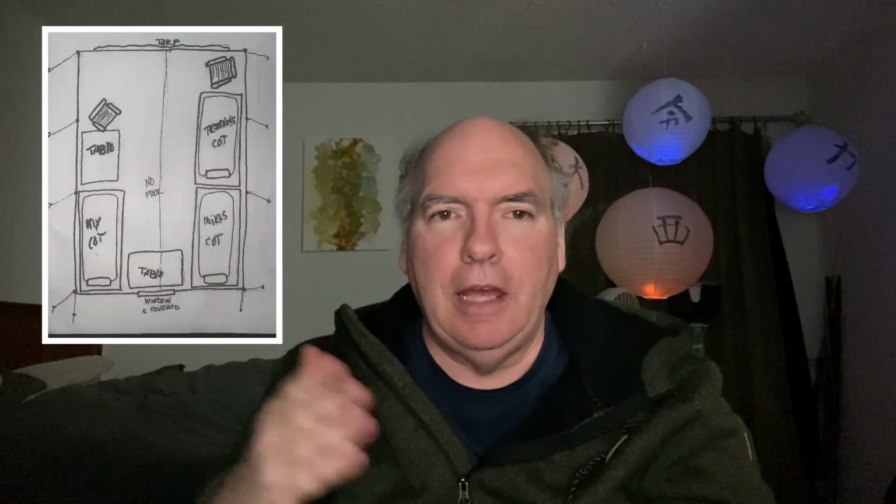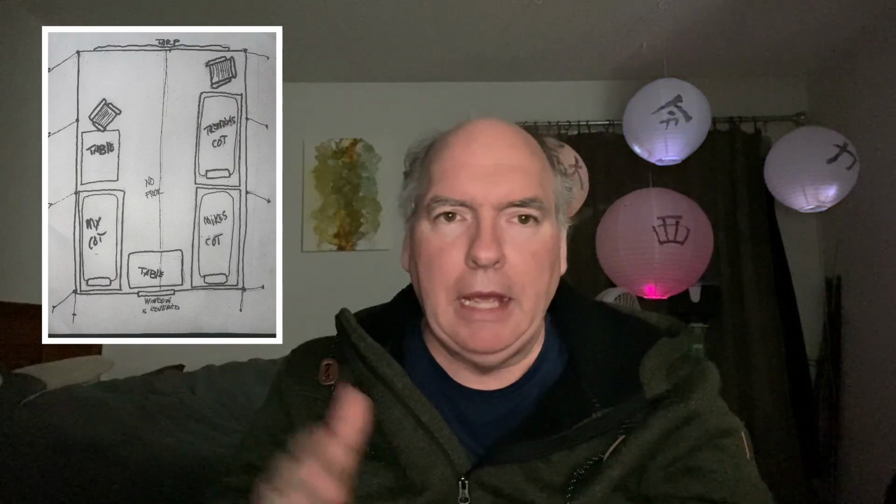We set up Mike's big outfitter's tent. Trenton and Mike are on one side of the tent. I'm on the other. And there's a table dividing between Mike and I. And then there's a table at my feet. Trenton has his chair in there when we eventually go to bed, but that'll be on the next video.